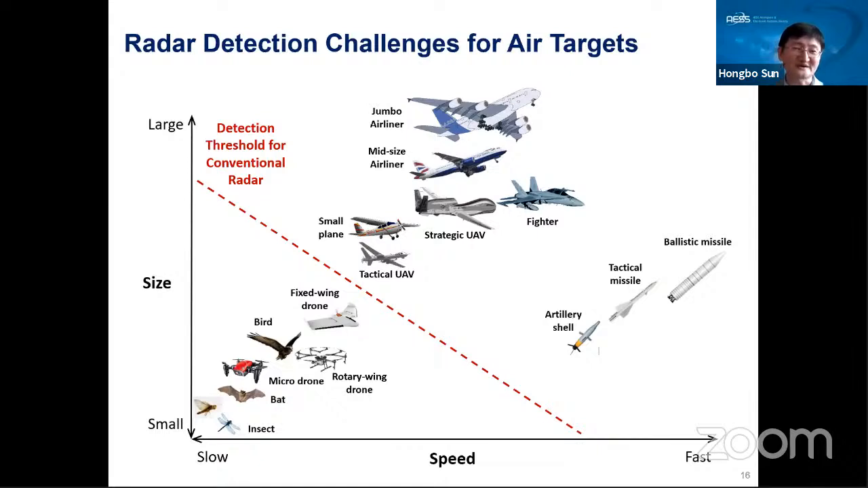because, I summarize the reason in this table. Very direct. For the conventional radar system, normally it can only detect either a big target, for example, the big aircraft, airliner, fighter, or some very fast target, for example, the missiles or even the artillery shell. So this is what the normal radar detects, either a very big target or a fast target.